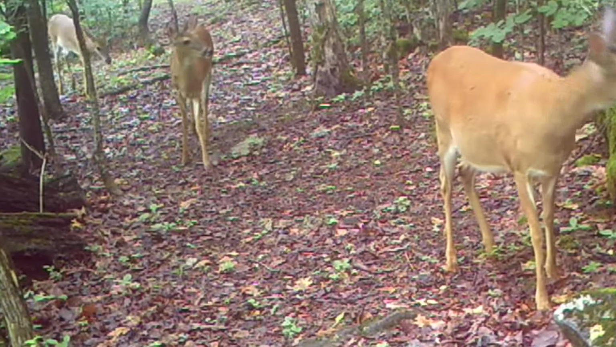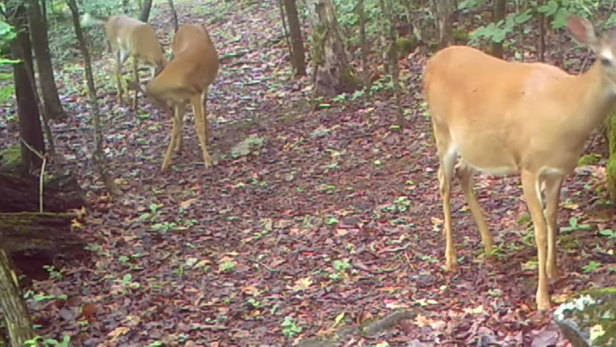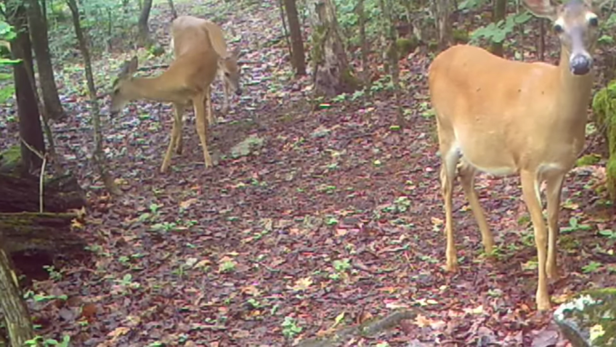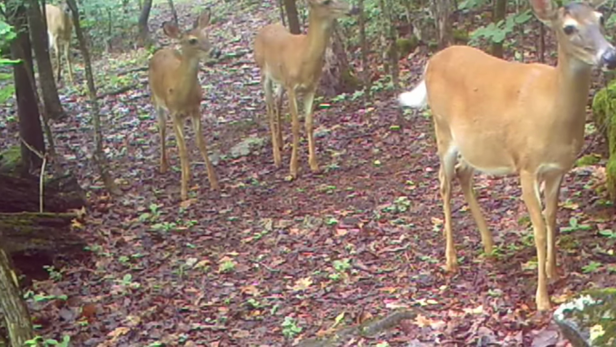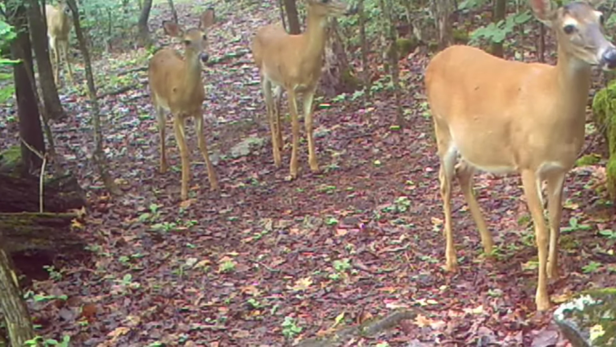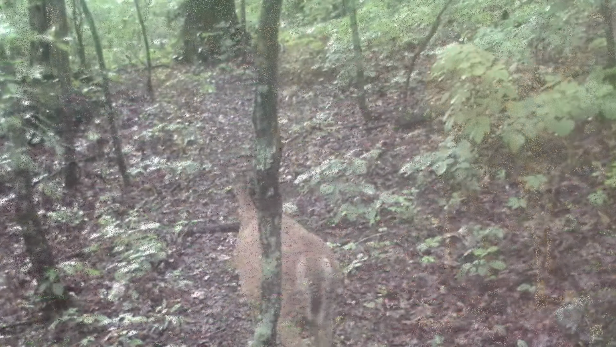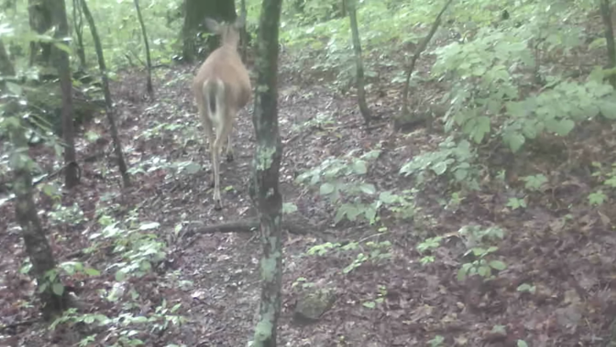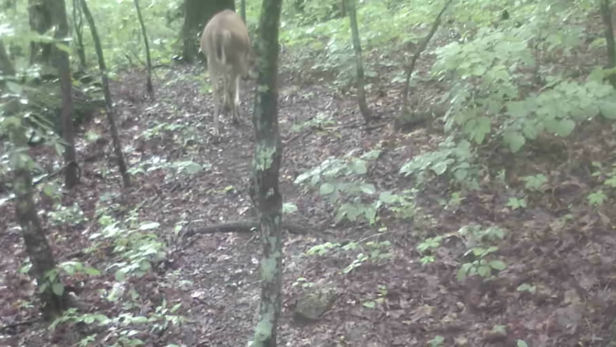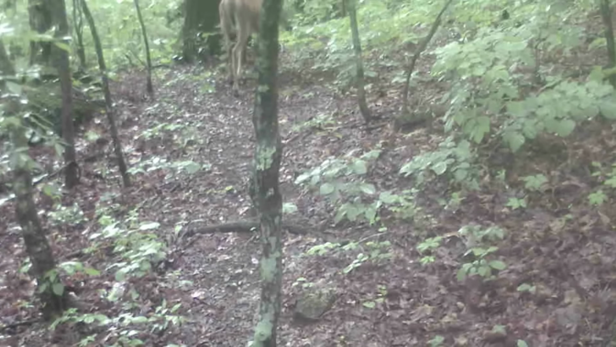And you can see the little deer herd here. They enjoying themselves. They're just waiting on them fawns. Any time now they should start dropping in fawns this month. And you can see how heavy they are. Just varies on the moon phase, I guess.